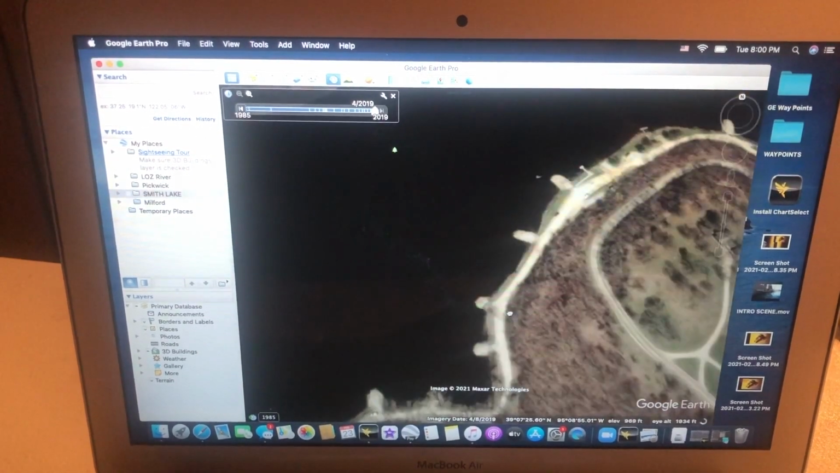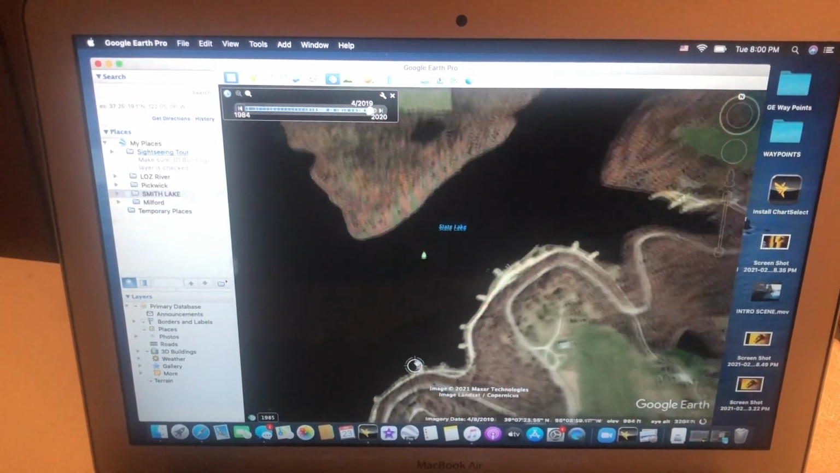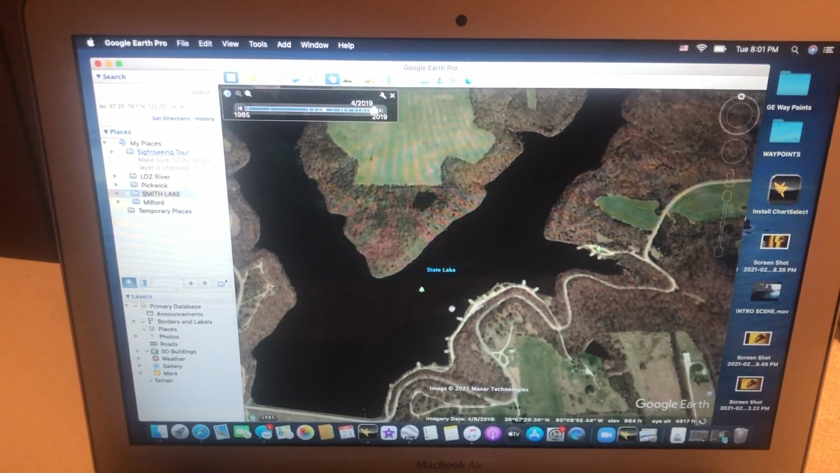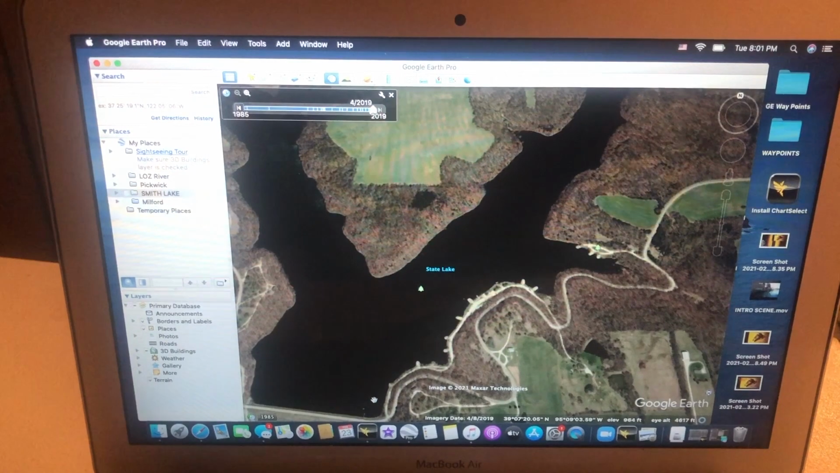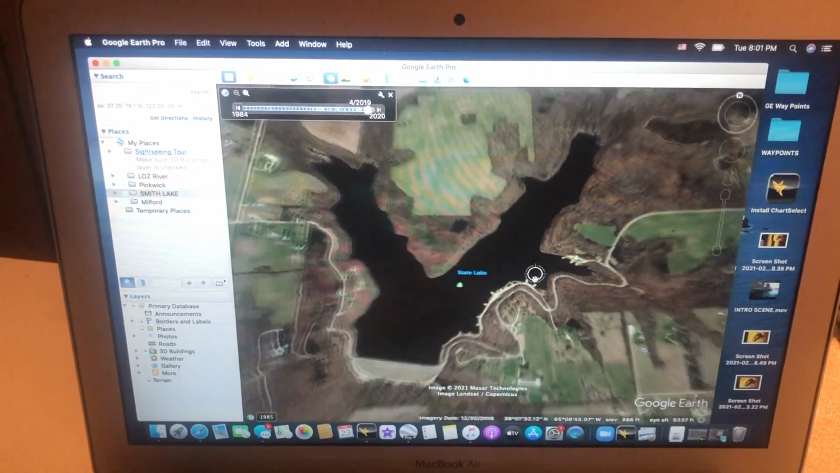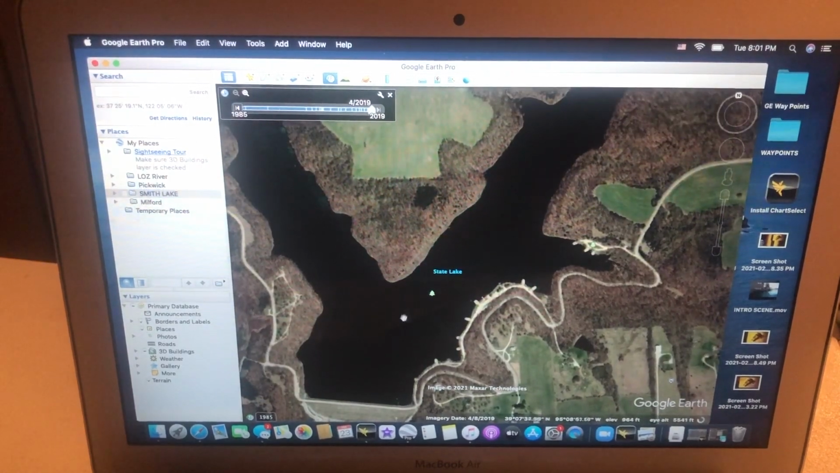Same thing with up here. As close as this road is to the water, all of this stretch is something that is very, very worth making a few passes with modern day fishing electronics to see if we can find any cars at this lake. So I would say here and then here is something that really needs to be looked at.